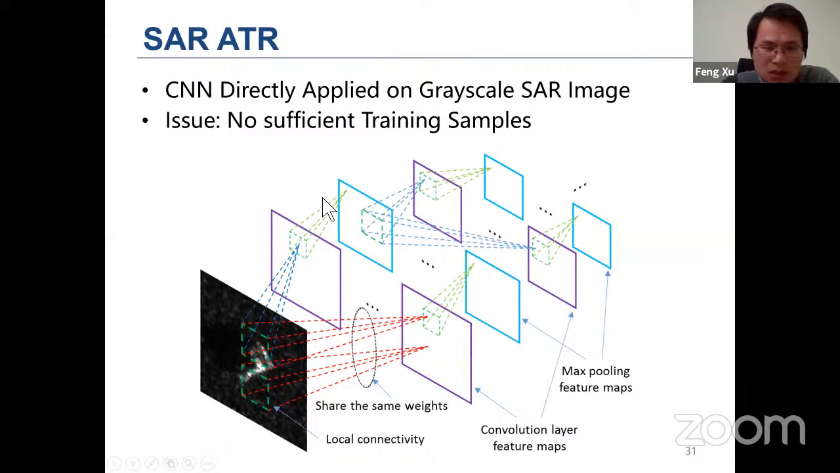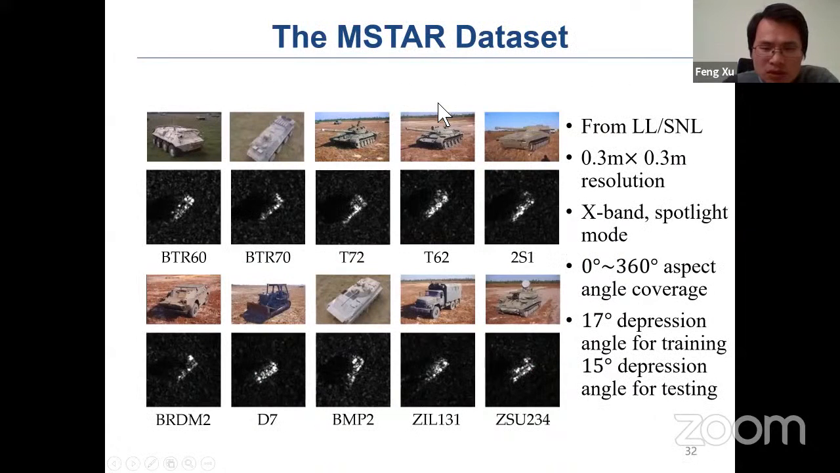Initially, we did quite a straightforward approach. Basically, we input this SAR image into a convolutional neural network, train the network, and see how it works. First, the benchmark data we used is the InSAR data set. It was originally obtained by Lincoln Lab, and it has, I think, 1 foot resolution at X band, and it has 10 vehicle targets with all different aspect angles.